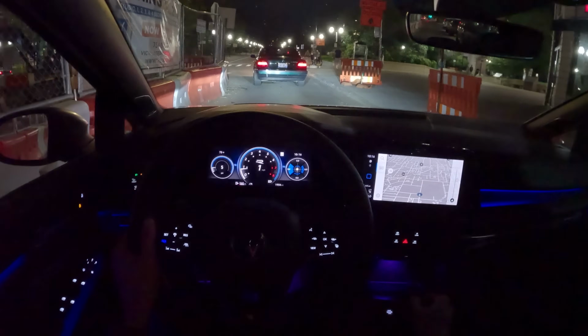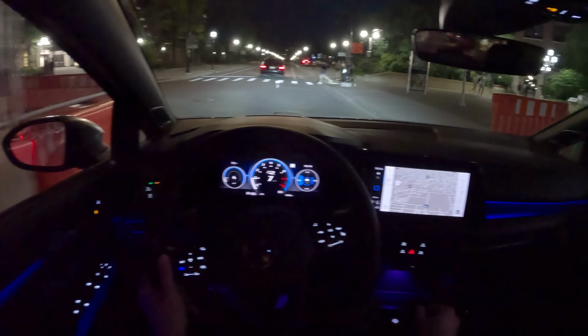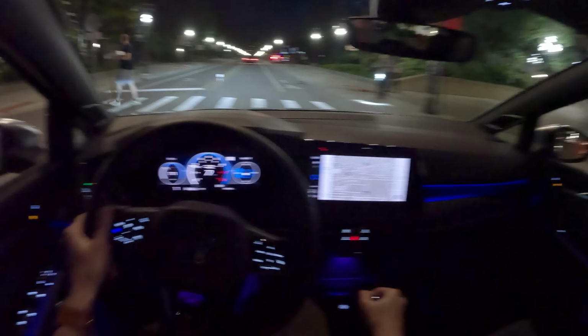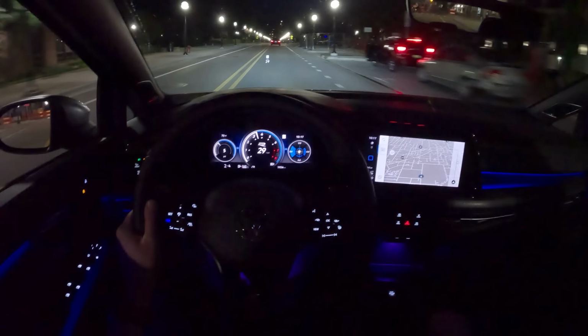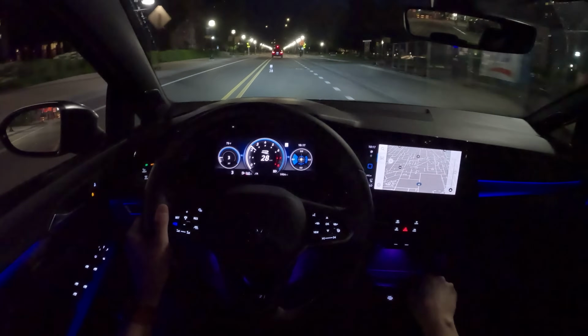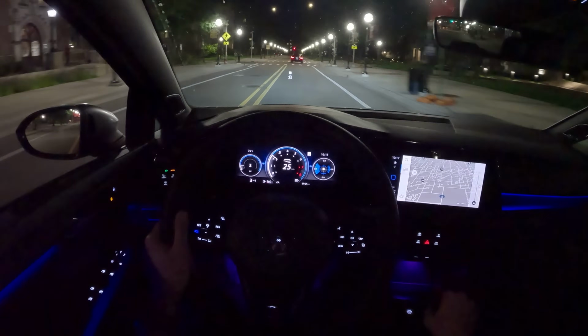Oh, I am so happy. That is my favorite generation of BMW 7 Series, the E38, of course. I think I should have one of those.